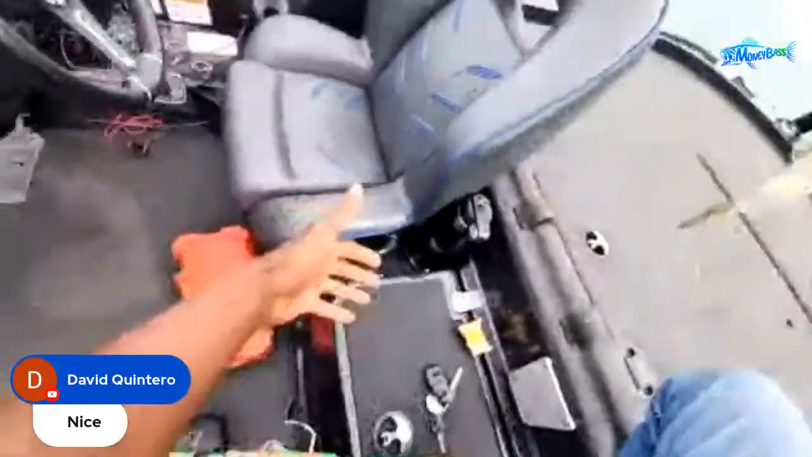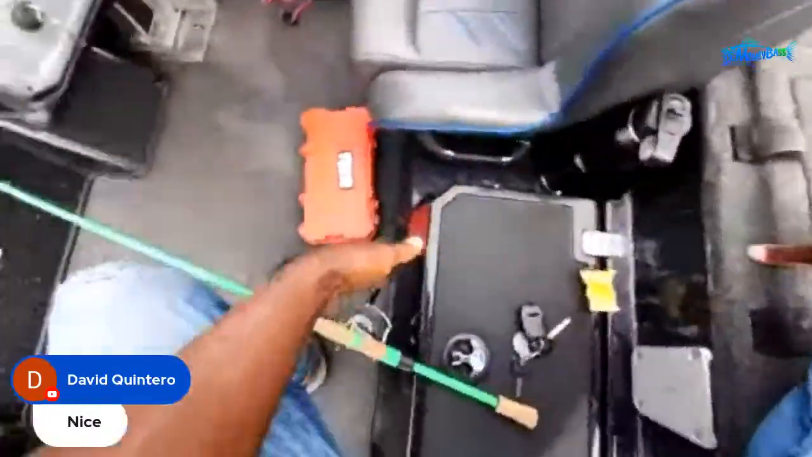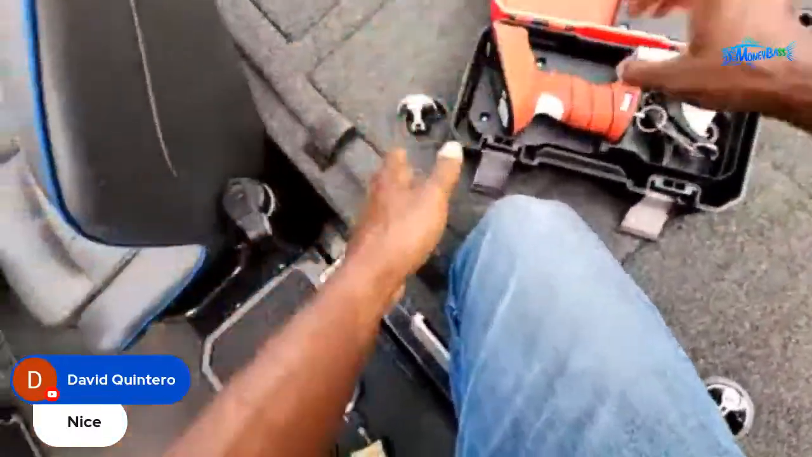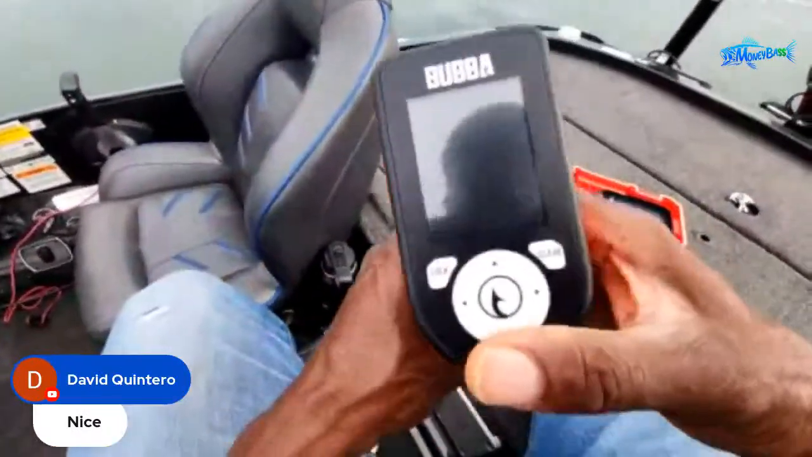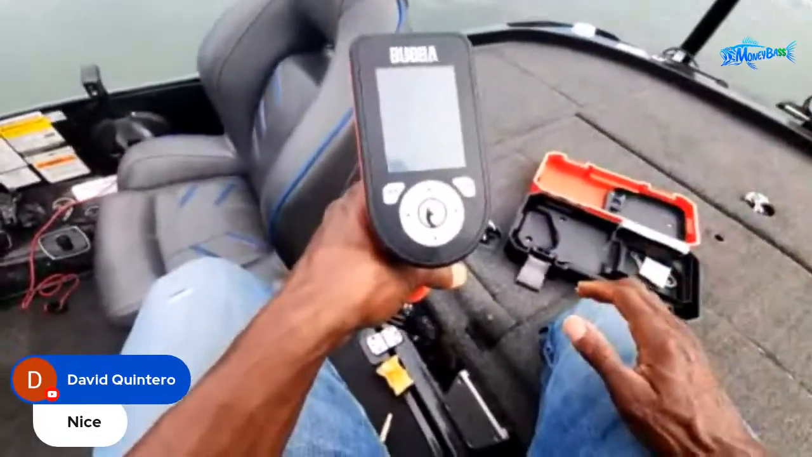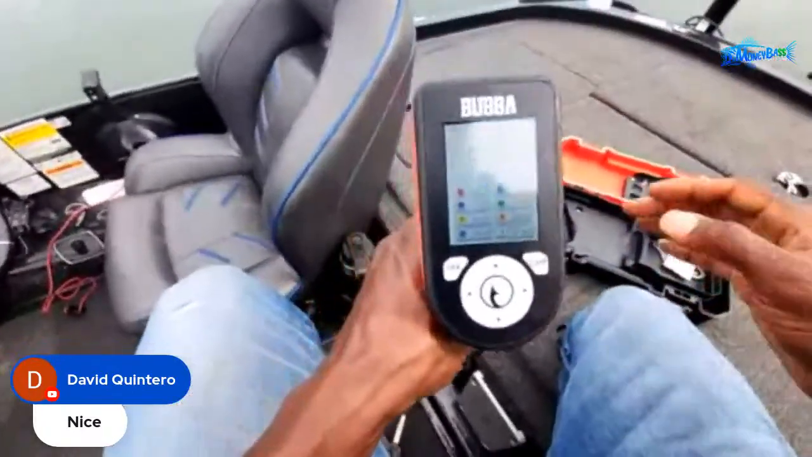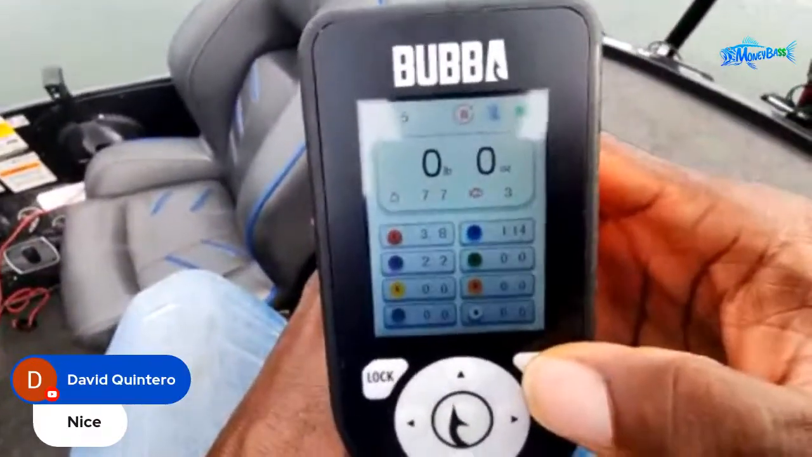While I get the scale set up, I will just set him in the live well. Let him get some nice, cool, fresh water while I get the scale set up, guys. What we have been using on the water challenges are these bubble scales. Pretty much all the guys have the same scale, and we measure those fish live and put them back in the water. Like I said, if you guys have not seen the on the water challenges, there we go. Let me show you guys that is zeroed out. Just hit that clear button right there. That zeroes that out for me.